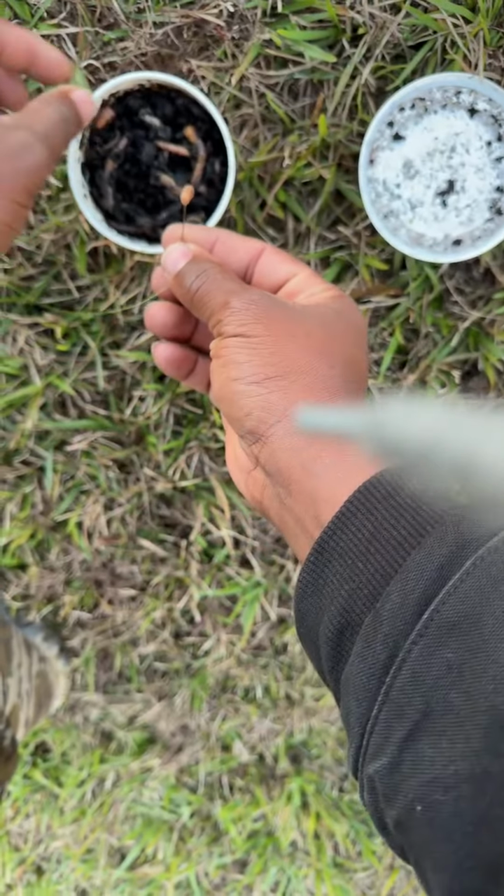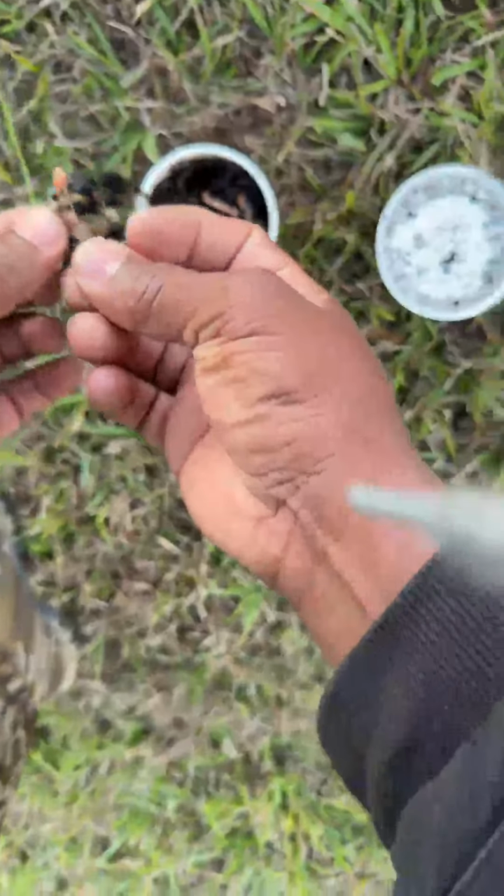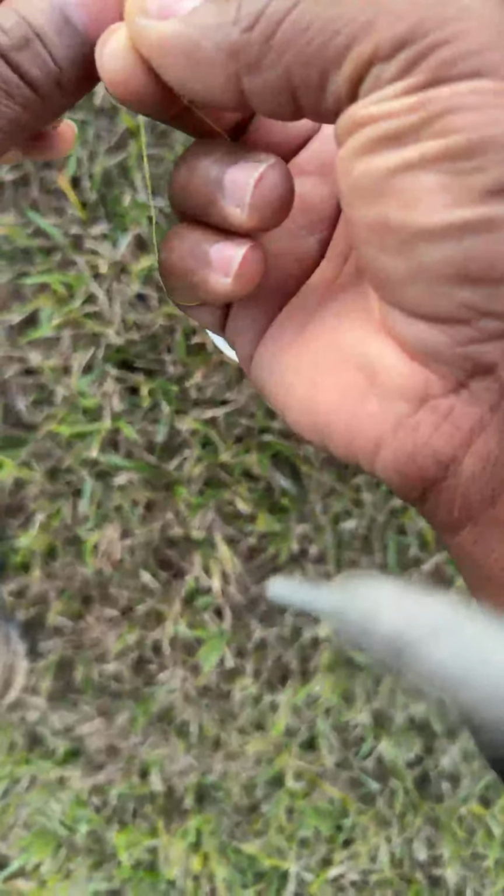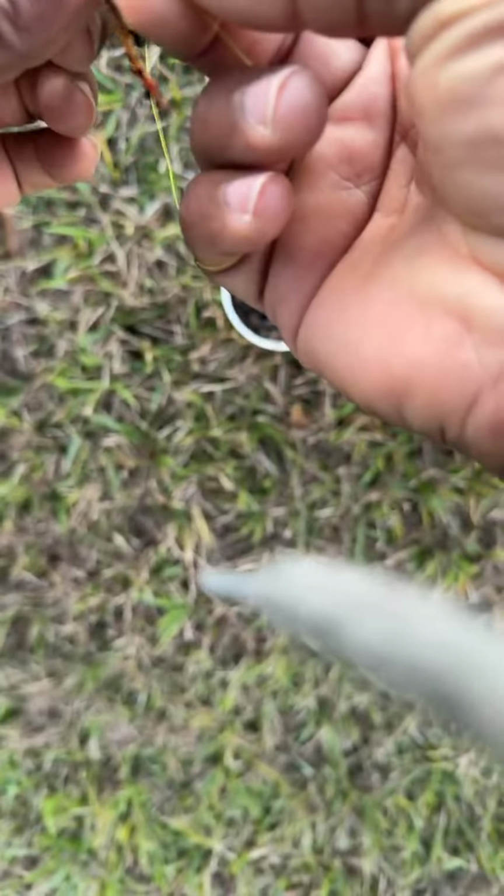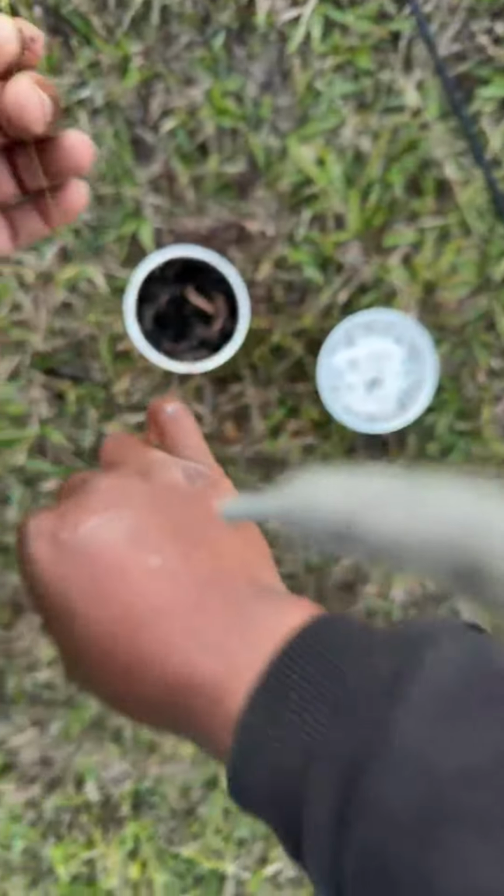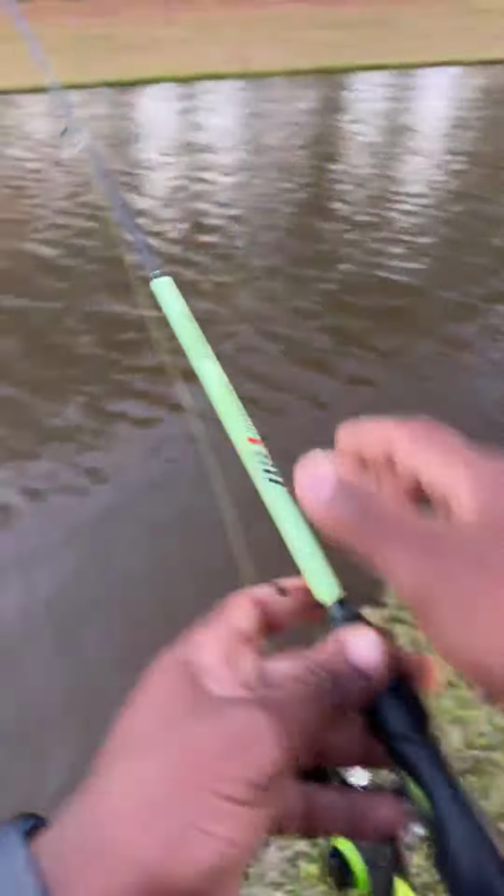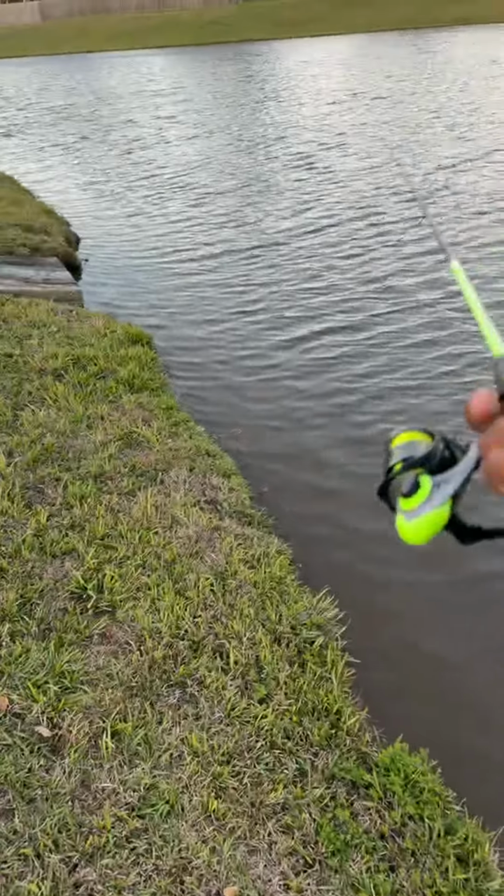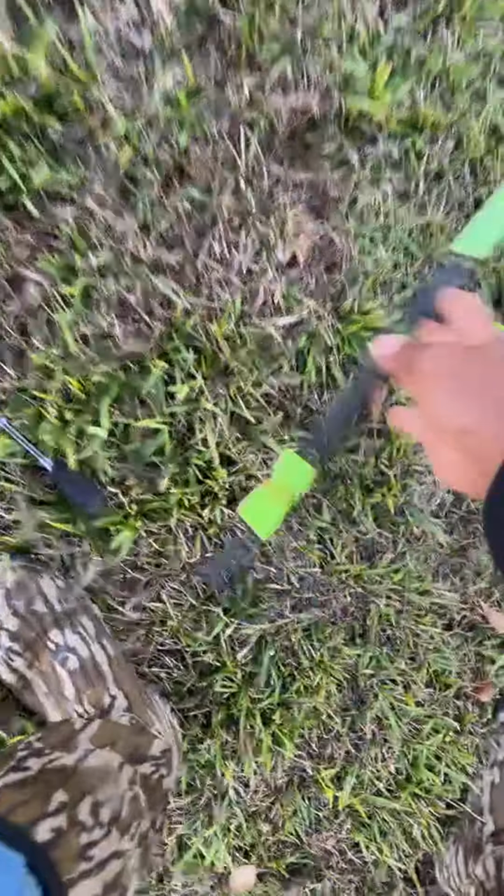Some of these worms are just kaput. We're gonna get a big one like this. This worm is just kaput. I know this worm is way too big. I already know. Don't tell me. I'm just hoping I can get me a bigger fish. I'm gonna throw it here. See what happens.